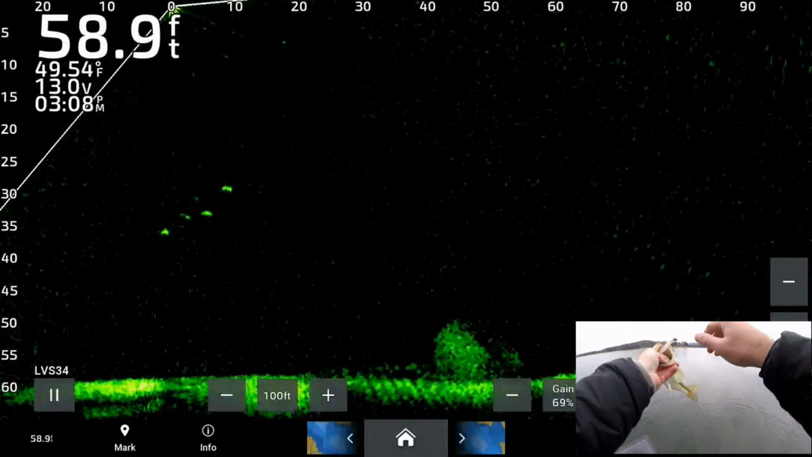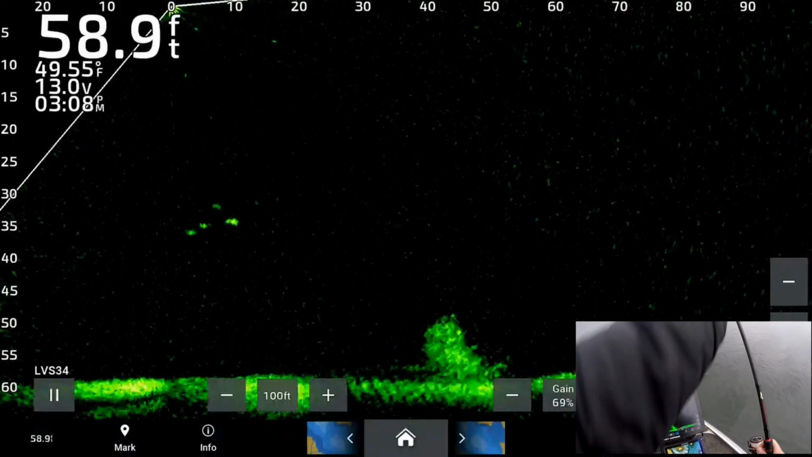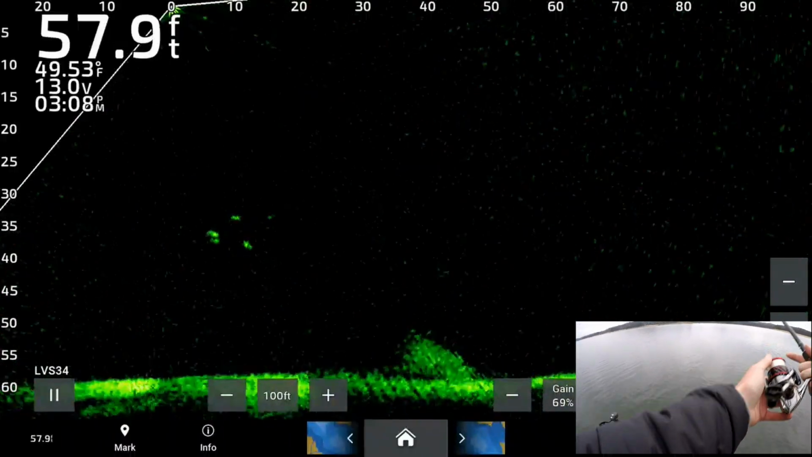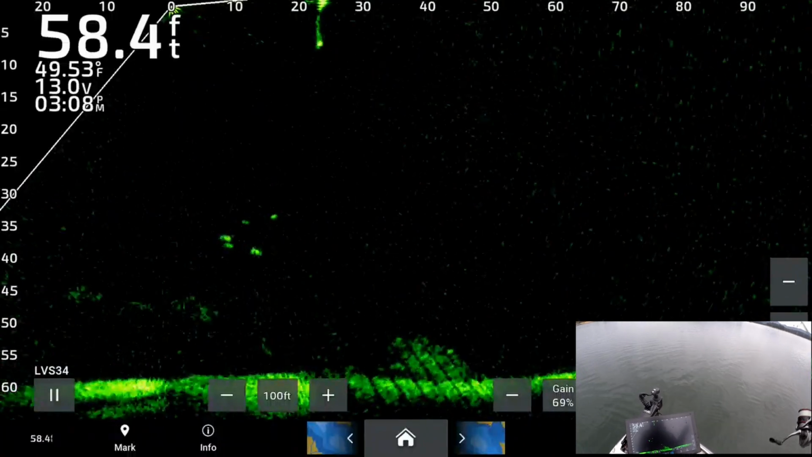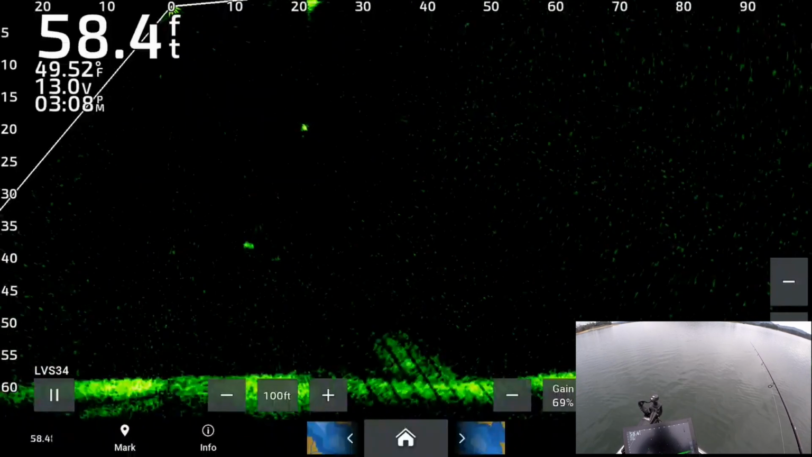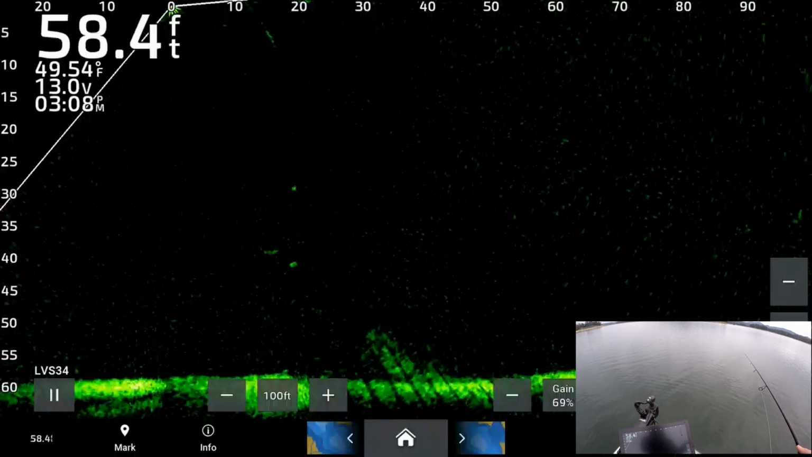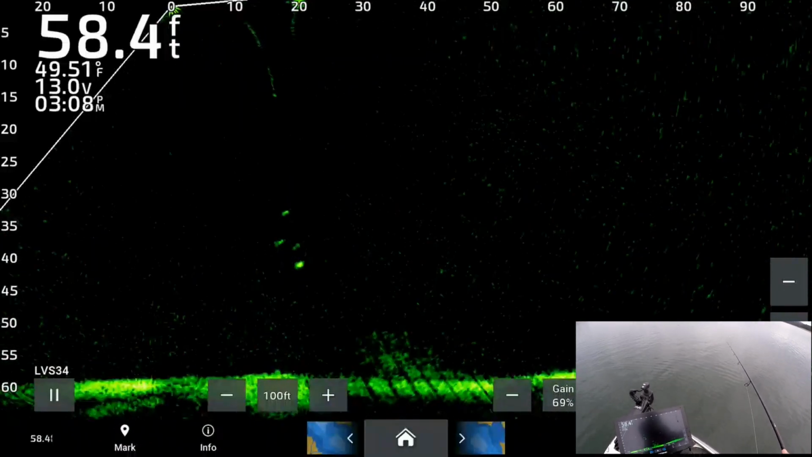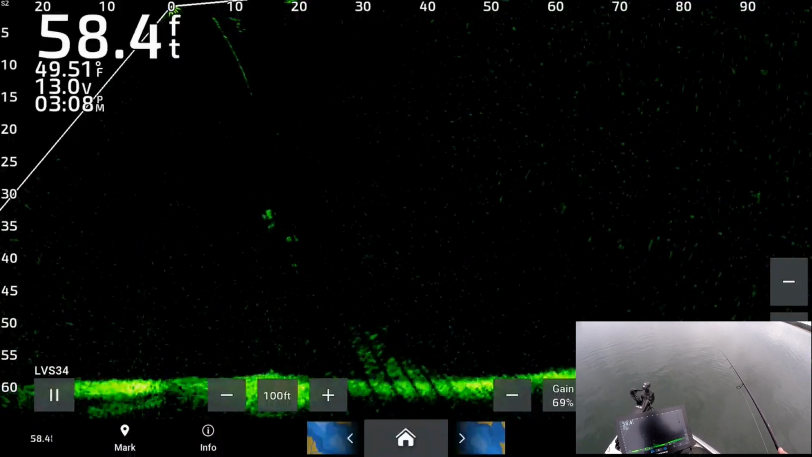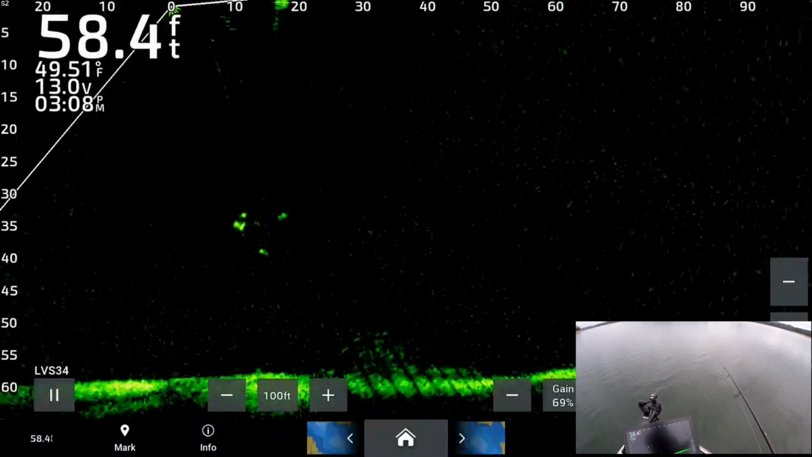Fat that side. See him on the screen. All over it.